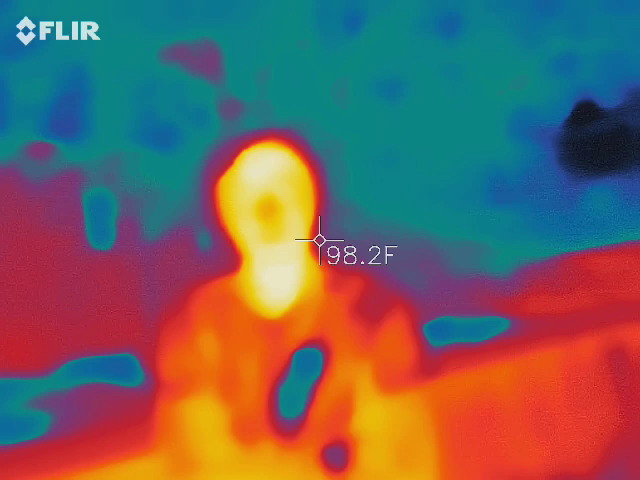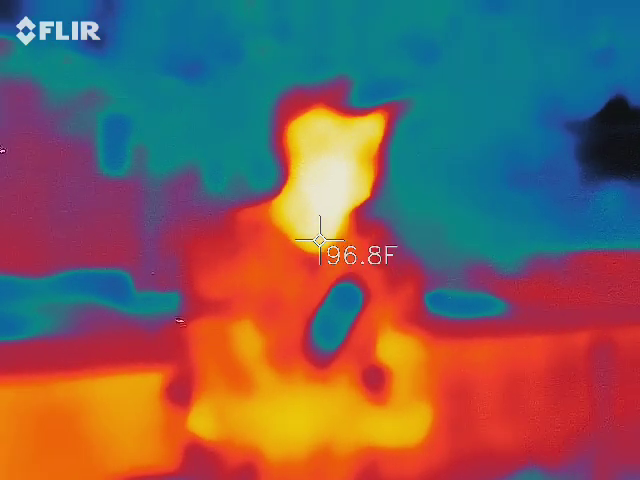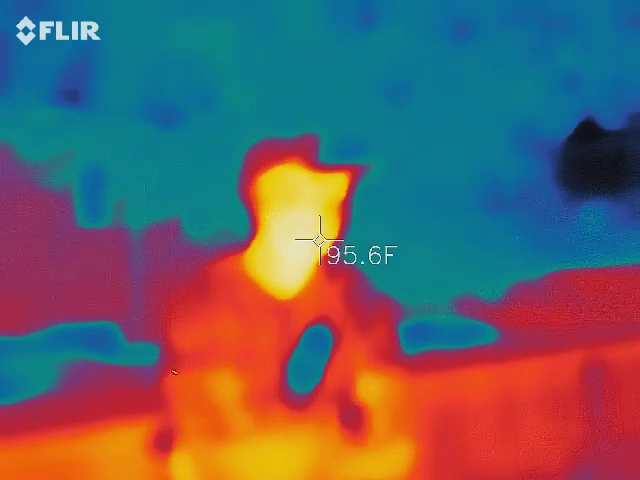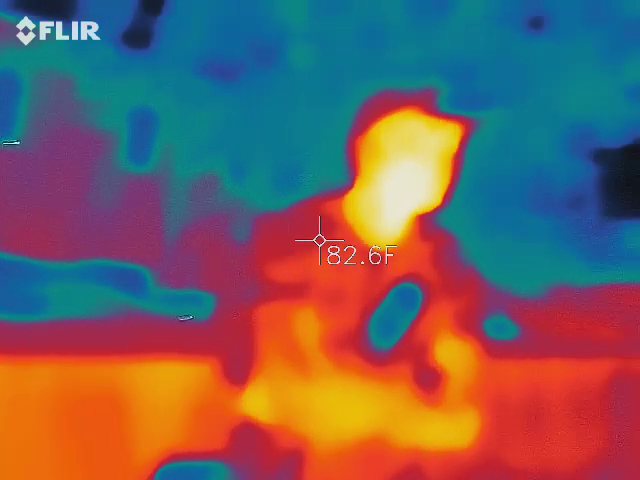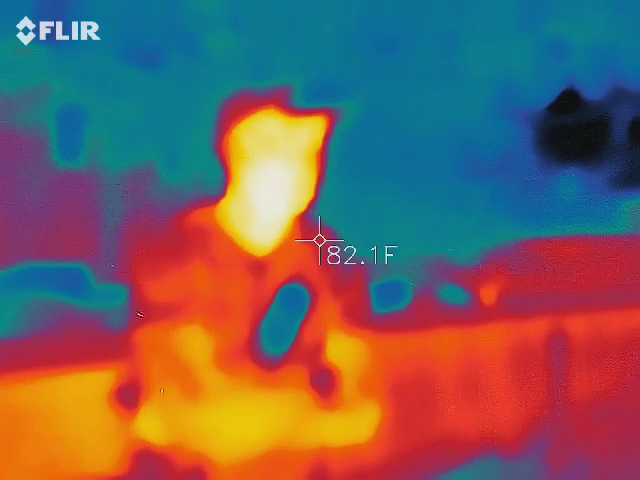No. I mean, basically, this picks up on different electronic frequencies, correct? So red being, when it goes to red, what frequency will we be? It's not separating them at all. Okay. It's all together.